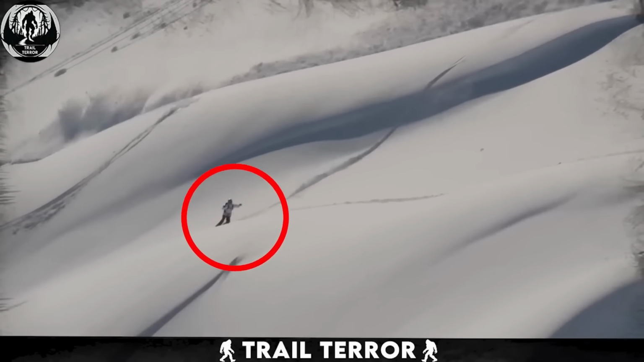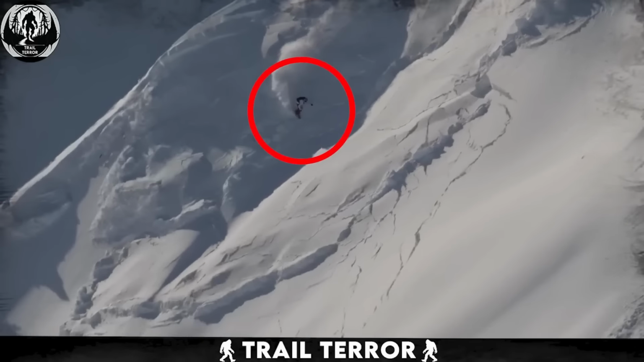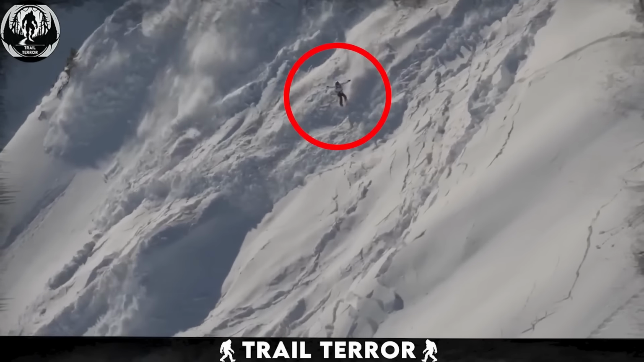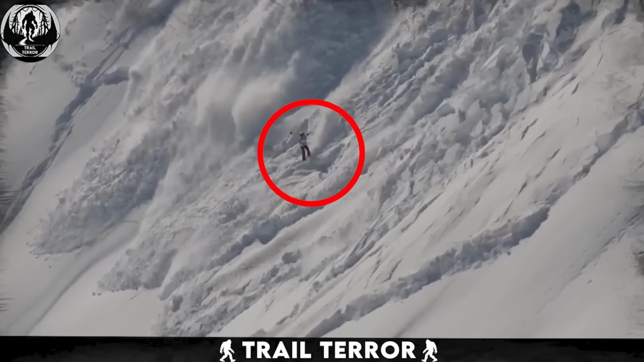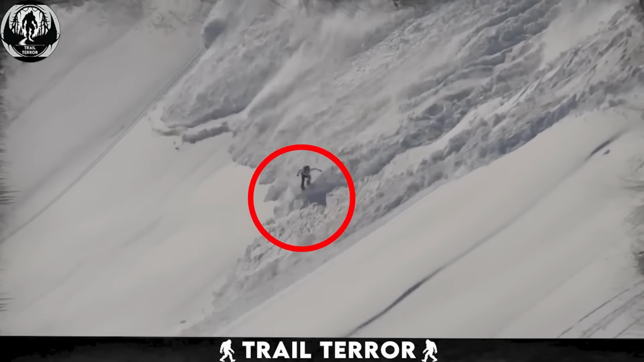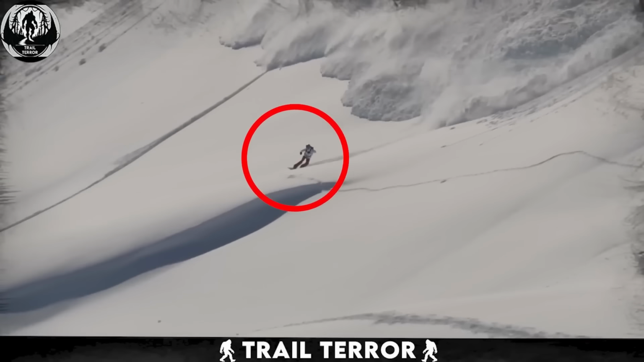A close call, indeed. This video also serves as a cautionary tale. While the skier might have been lucky this time, it highlights the dangers of venturing into remote backcountry terrain. Avalanches are a serious threat, and skiers need to be aware of the risks and take proper precautions.